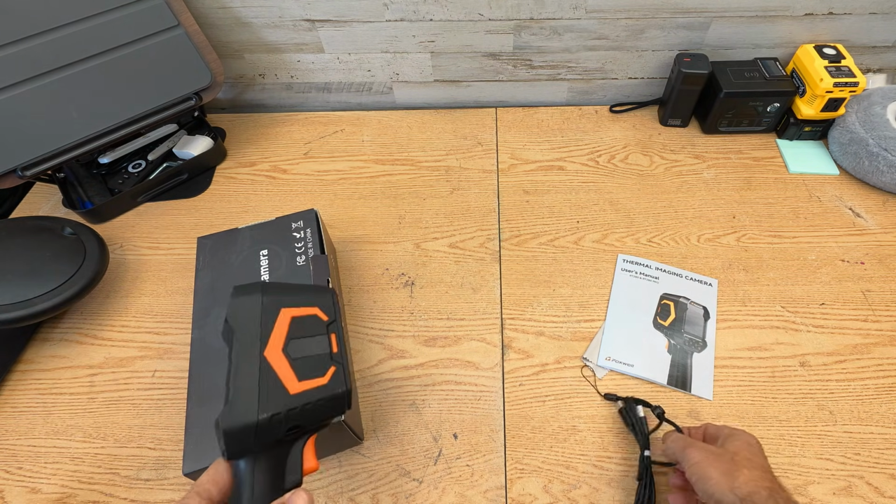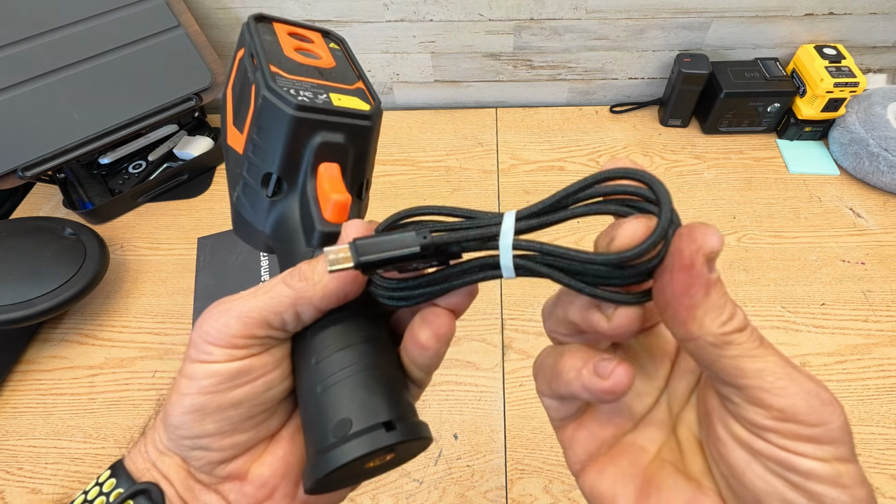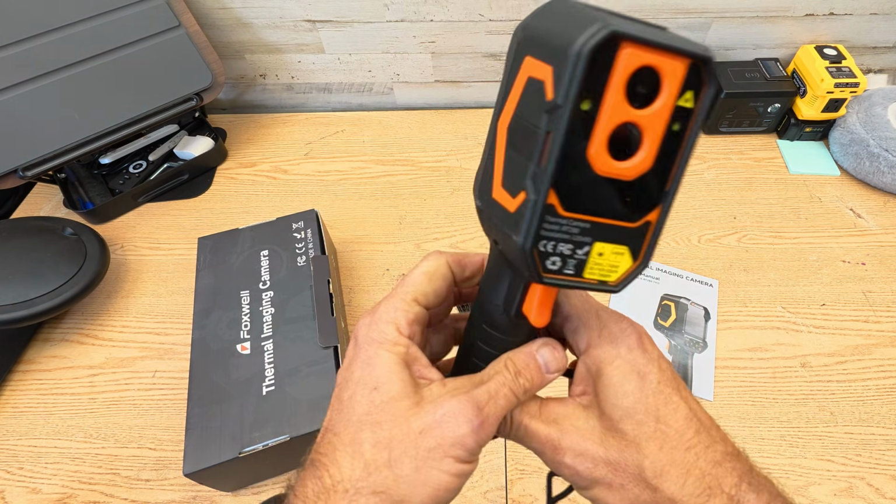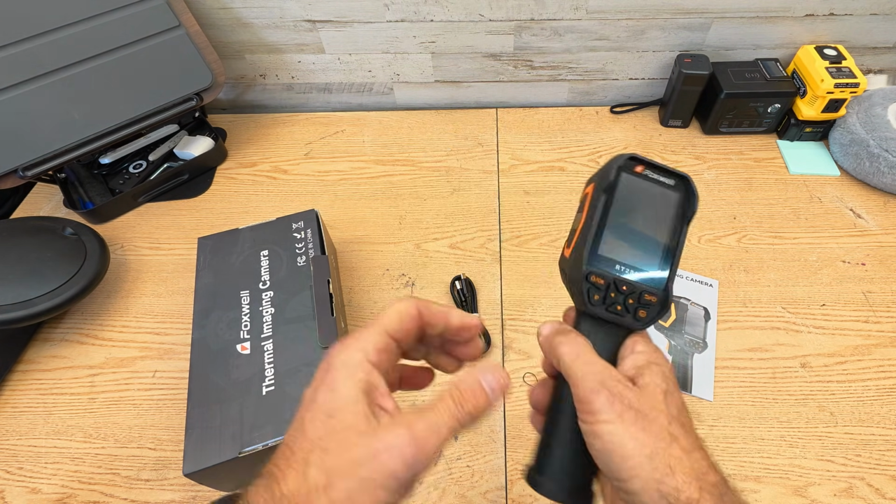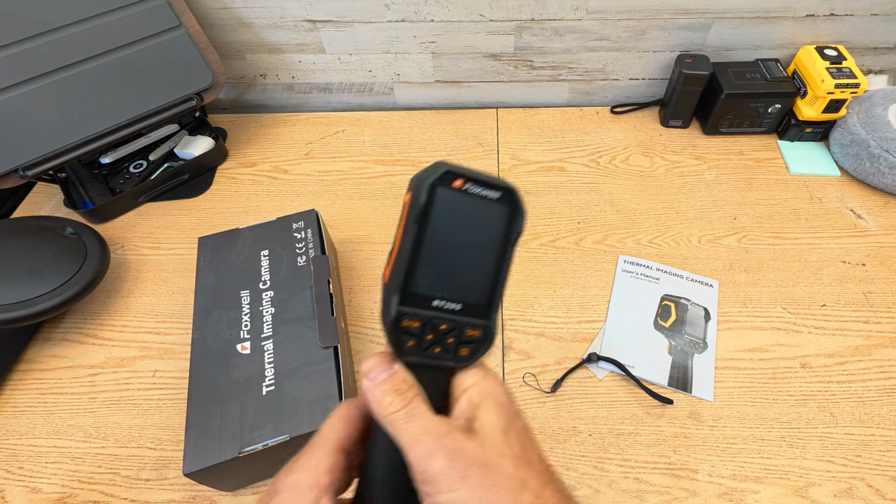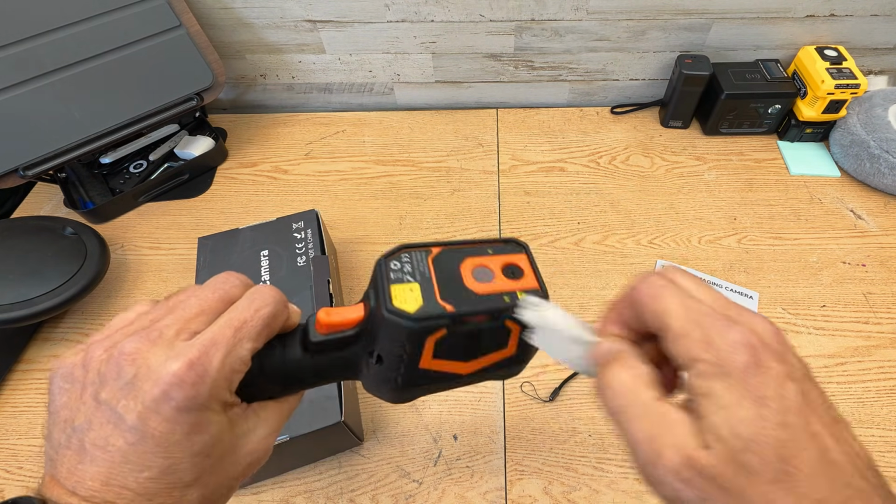So it came in that box right there. I did a little quick unboxing on it. You get a USB-C cable for charging, and it's a braided cable, very nice cable. Has a 1/4-20 mount right here where you can mount it down. The trigger button is right here. So the trigger button starts the recording or takes a picture. You get a little microfiber cloth for cleaning it and cleaning your lens right there.